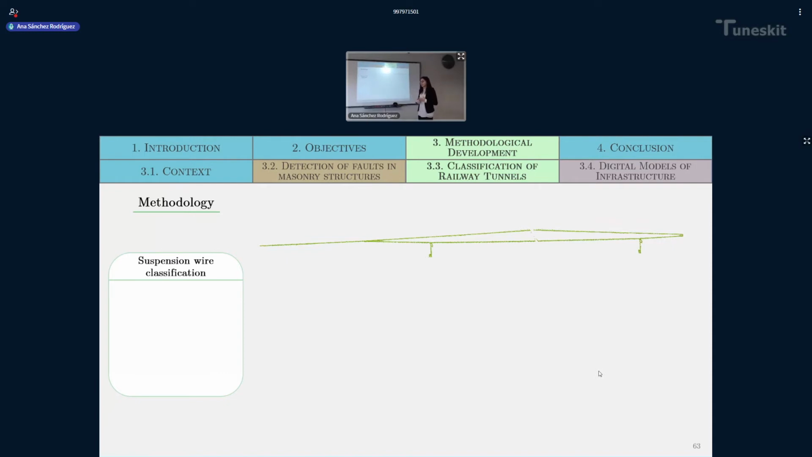How do we do this? We have to take into account that the suspension wire points are the highest point in the power line point cloud, but it can happen that we can have a cantilever arm in this point cloud.